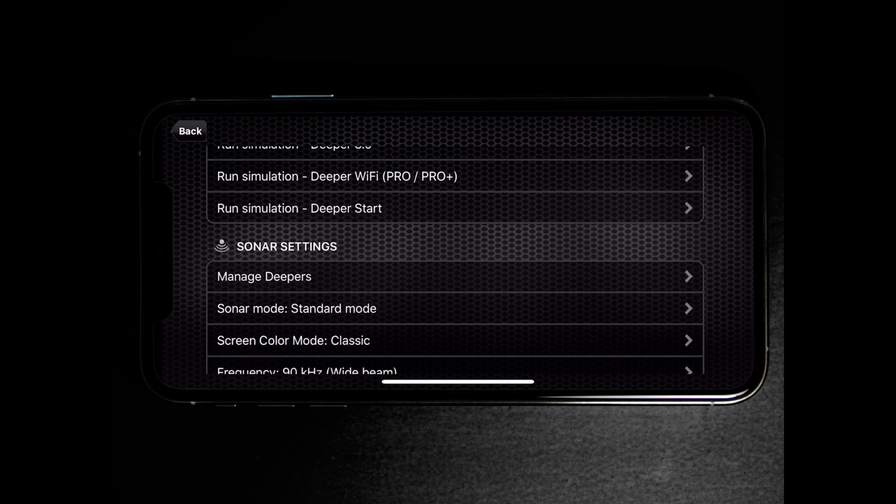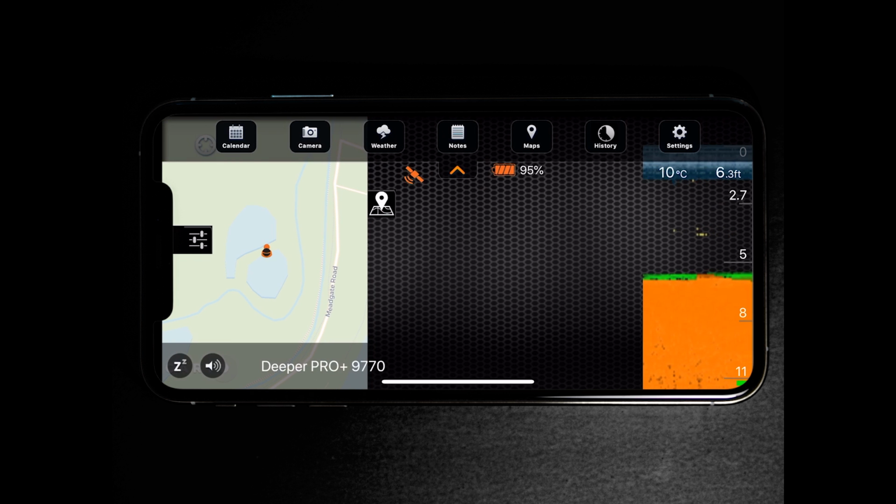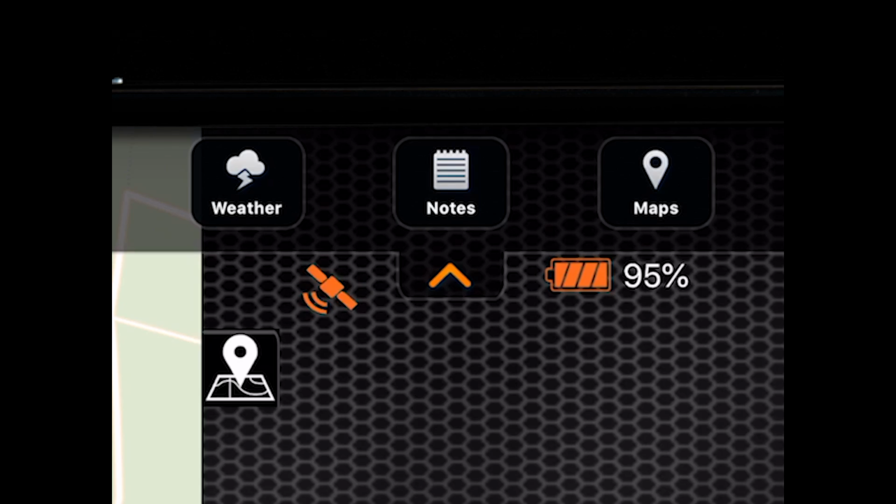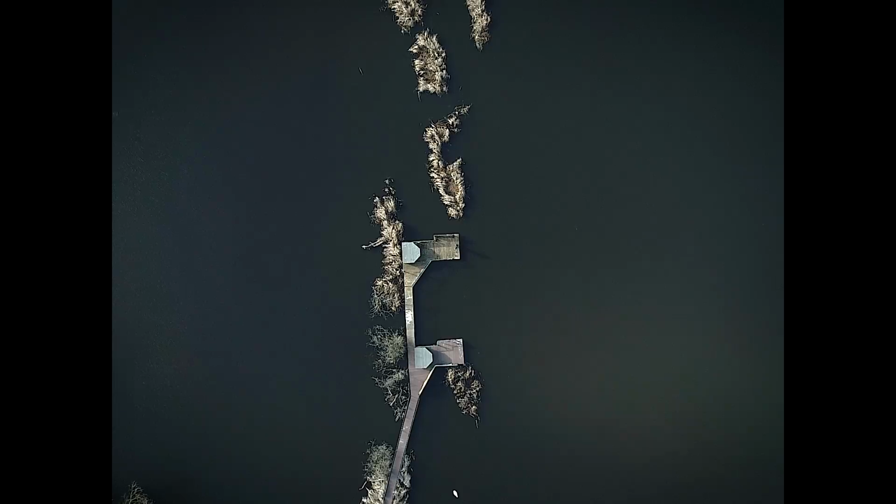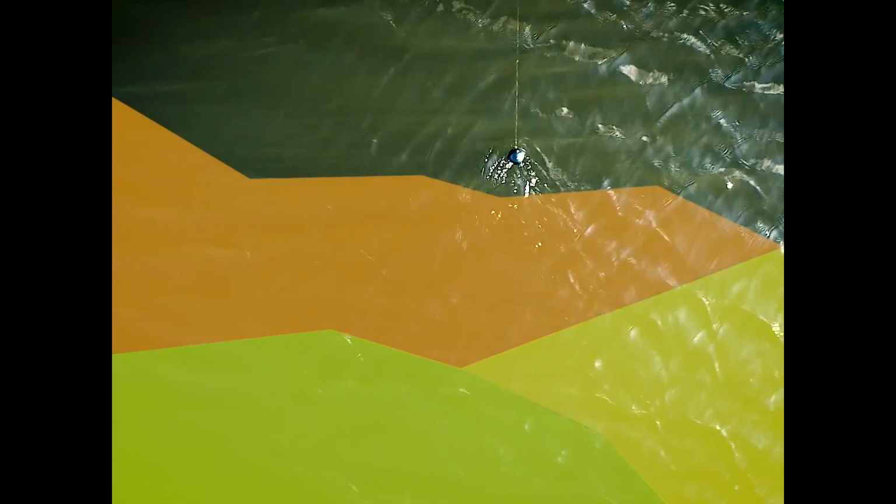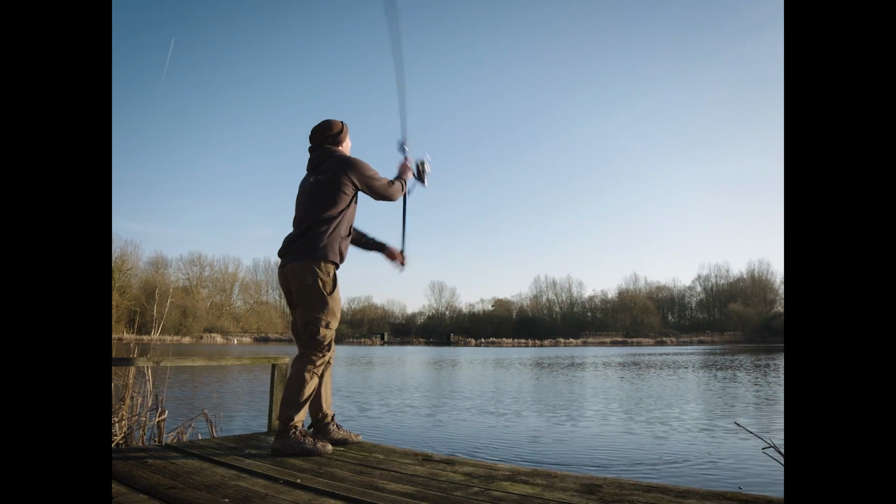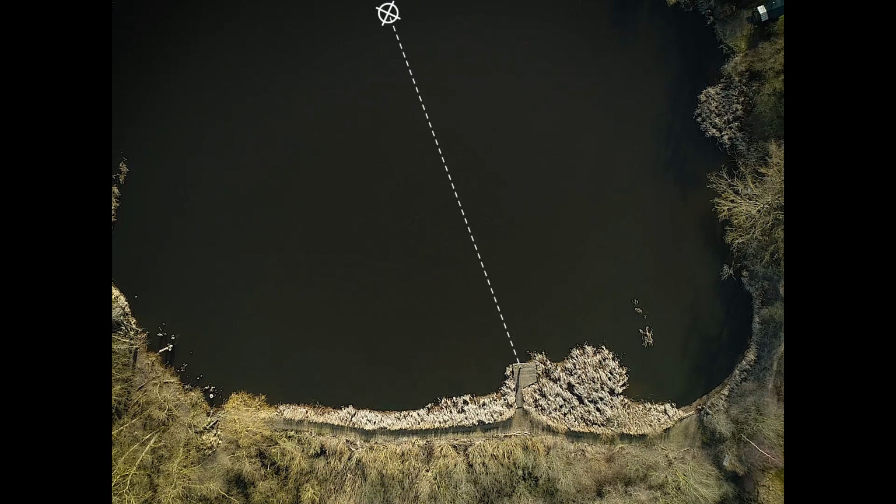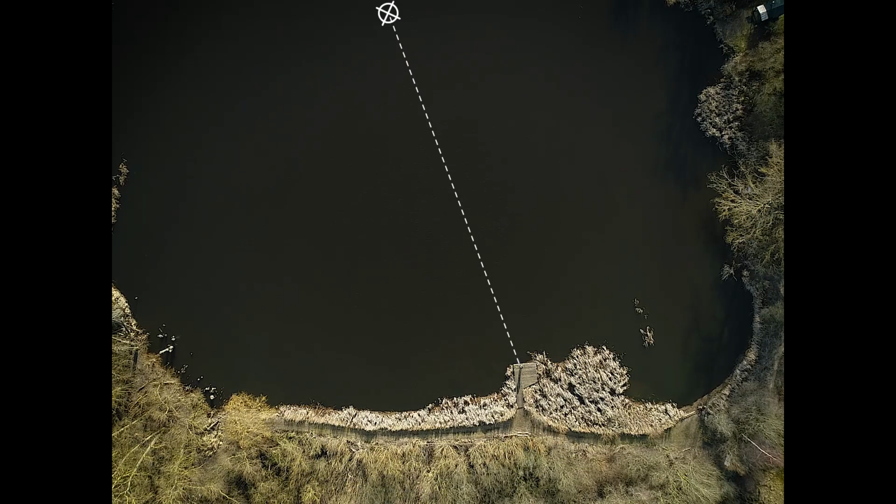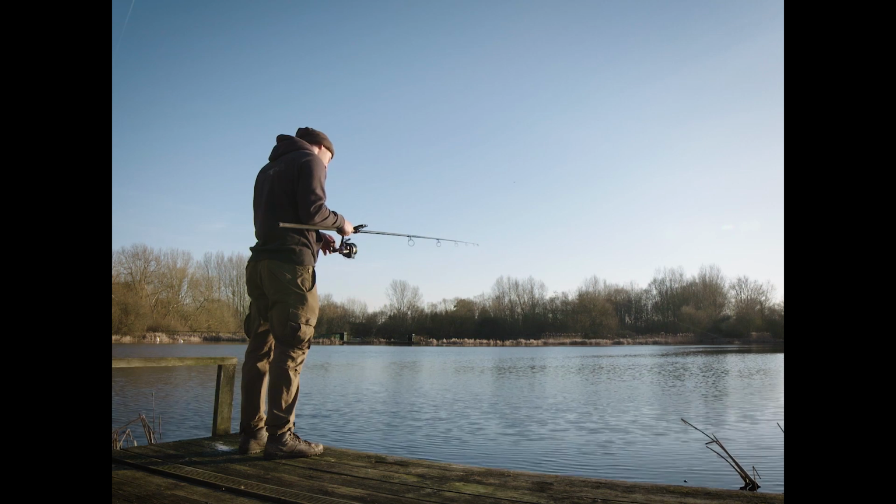Once you've enabled the onshore GPS mapping mode, go back to the Deeper home screen and you will notice a satellite sort of icon. Once it's on green, it's got a lock on your GPS position. To help build your map, pick a starting point and just work your way around the lake, filling in the gaps. Now the range in the Deeper is about 100 yards, so you haven't got to go and spend fortunes on rods and reels. You can just use your standard marker / spod setup you've got already.